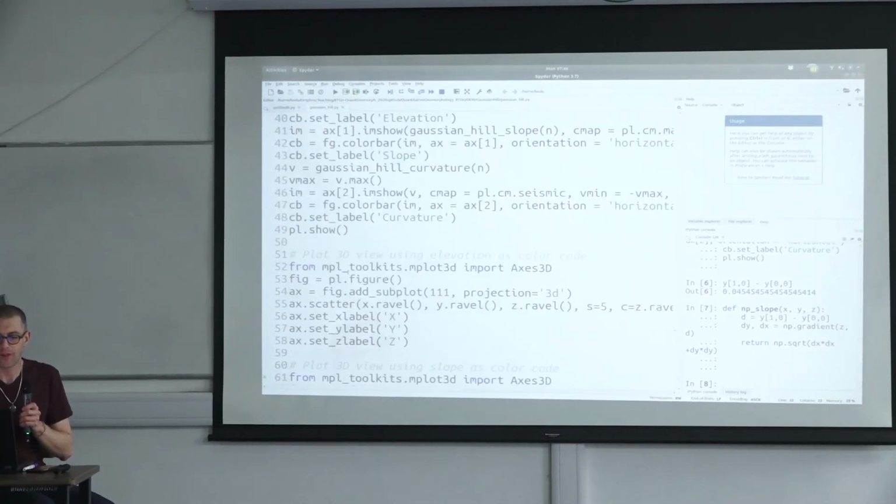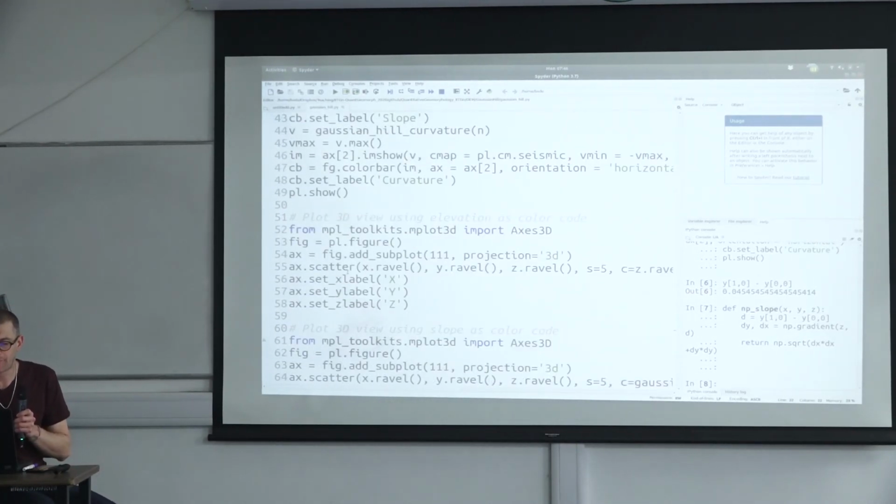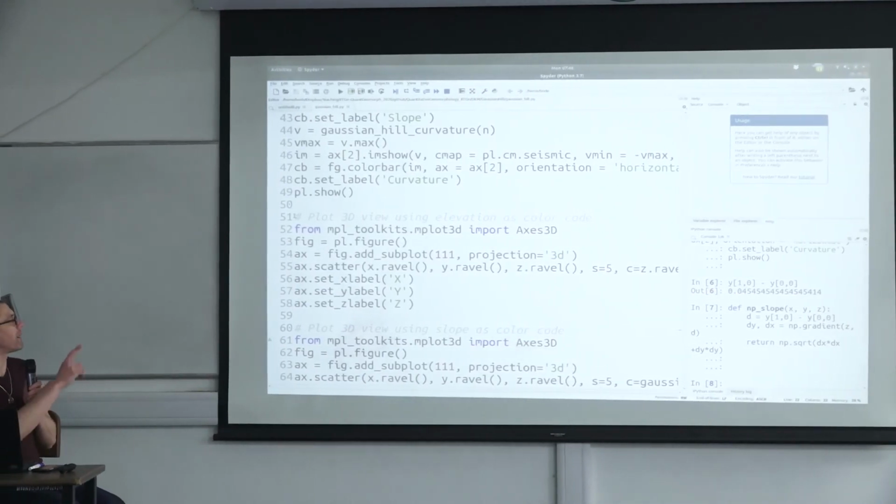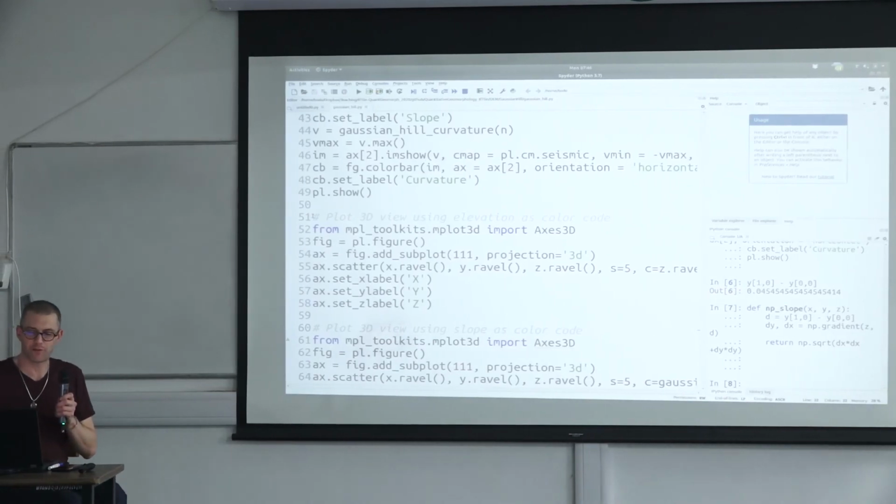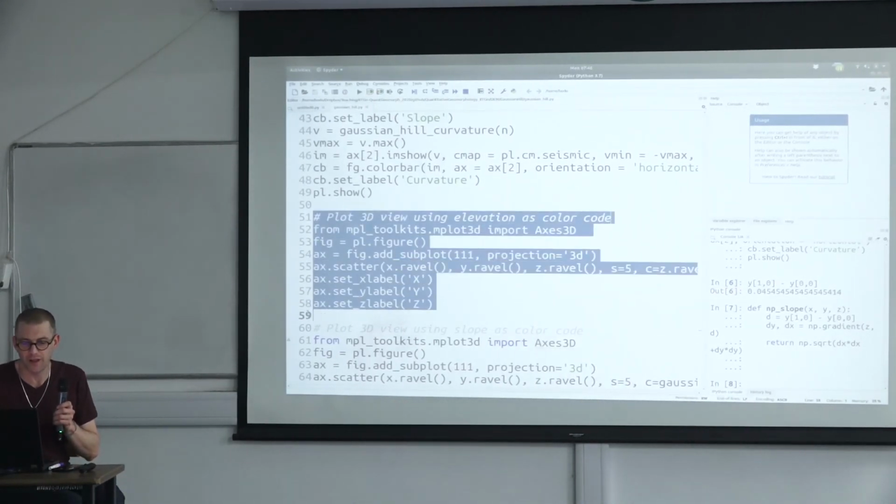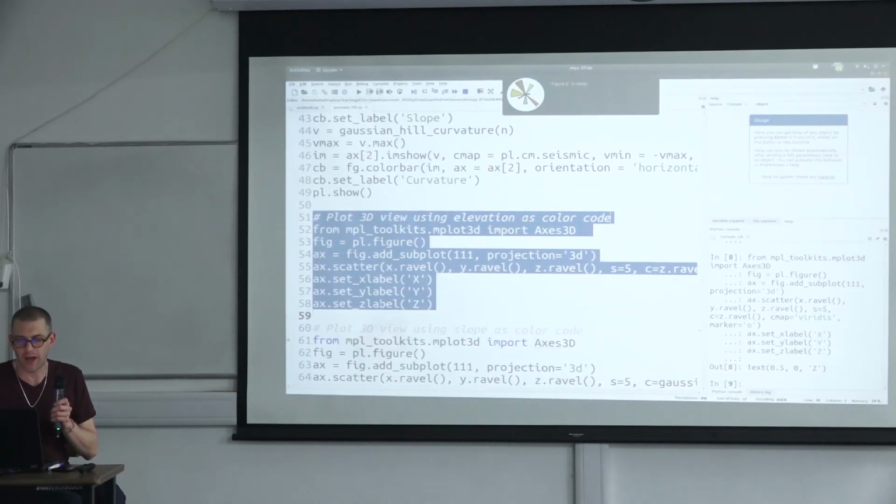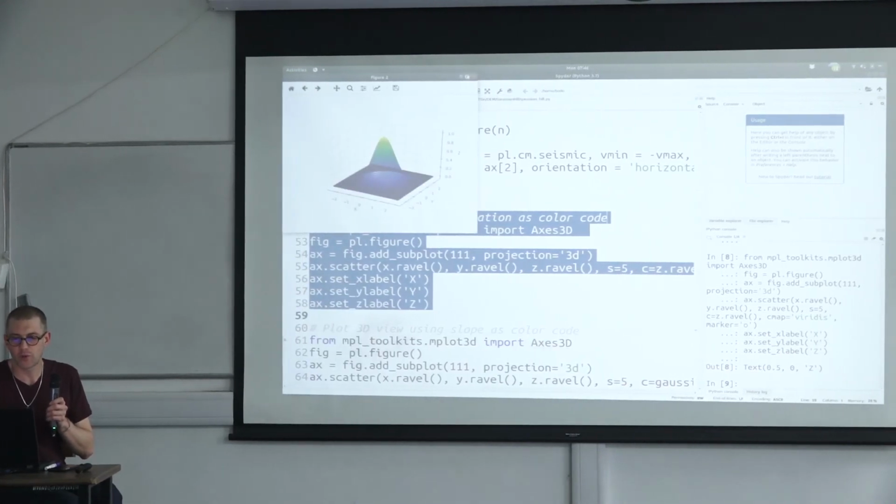Okay, so let's come back to, maybe before we do that, I'm sorry for the confusion. I just wanted to show you something you can do with Python. What I'm doing here is generating a 3-dimensional plot.